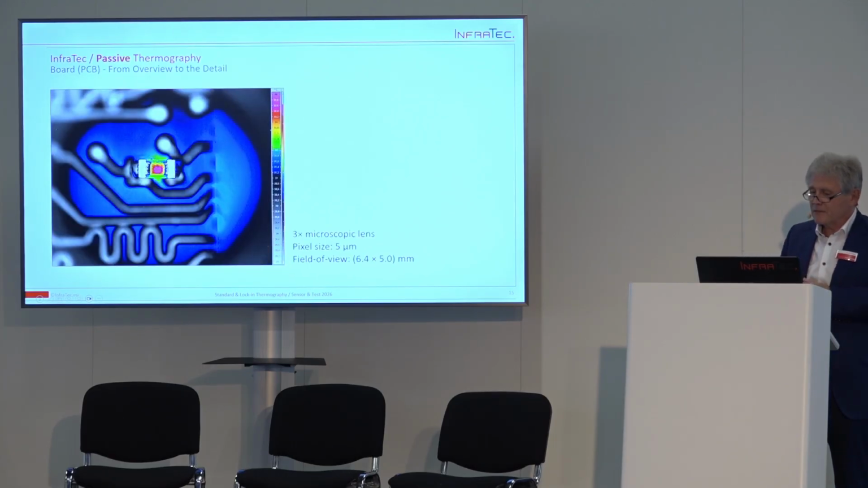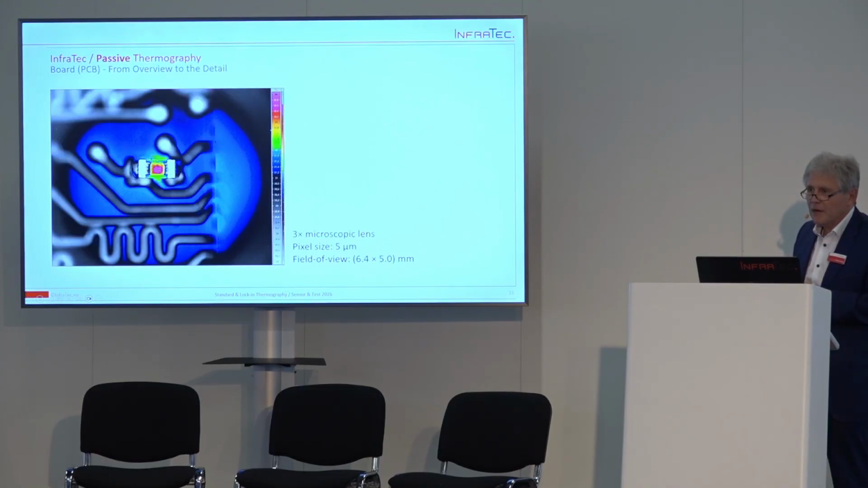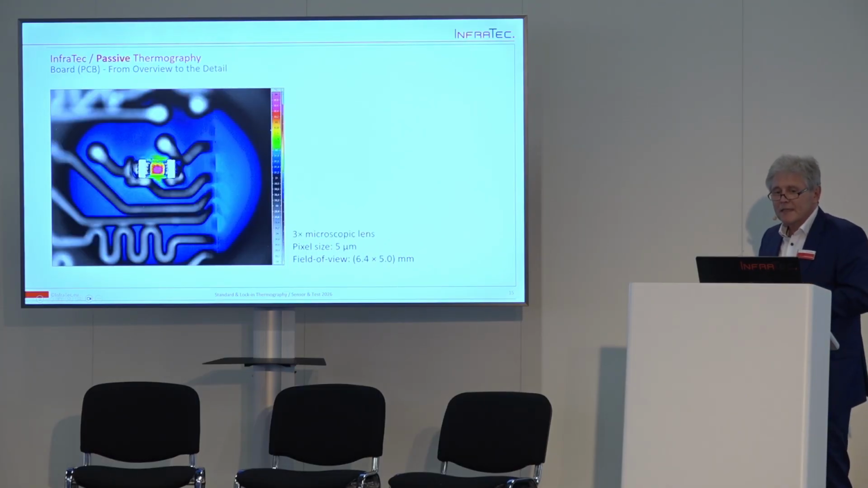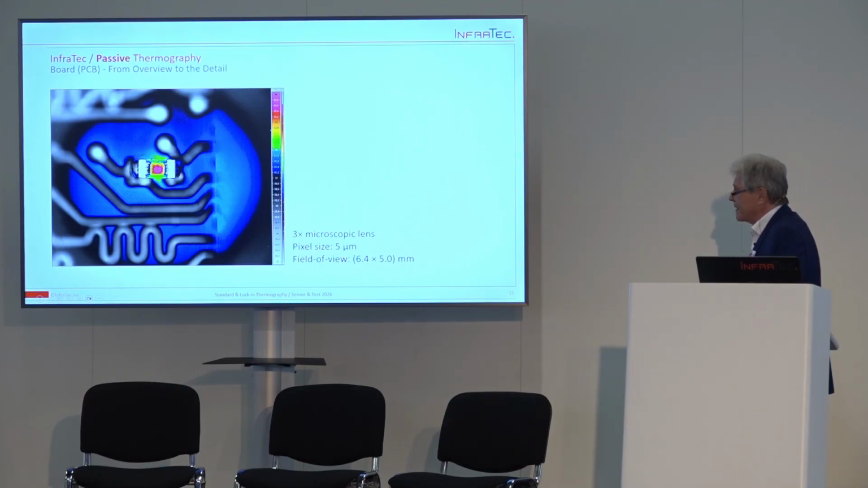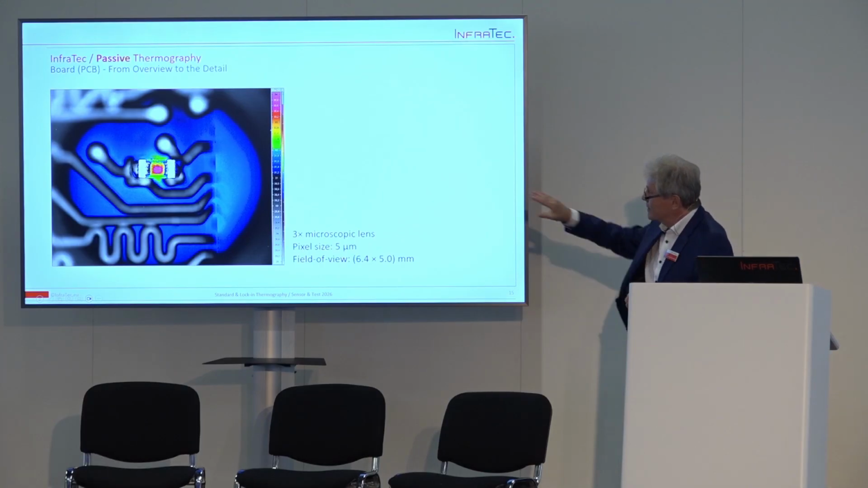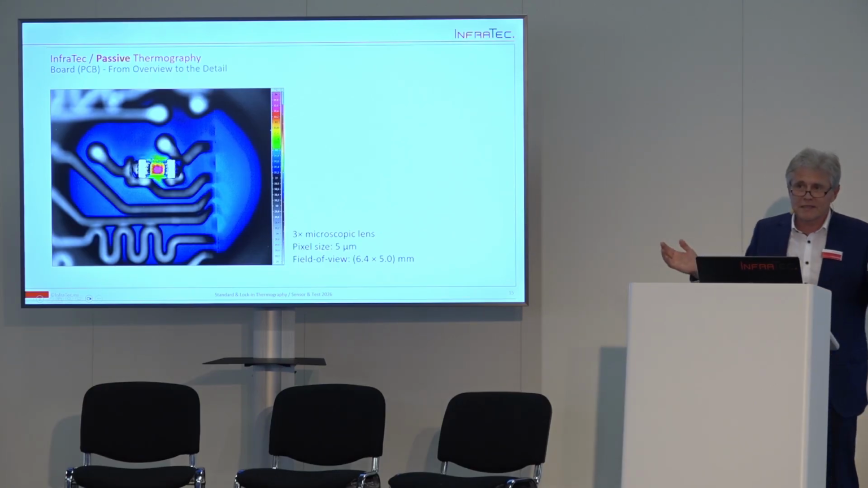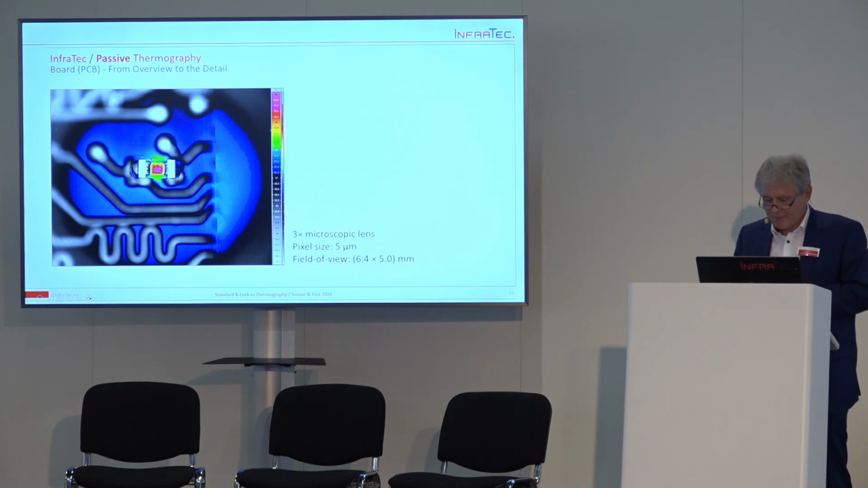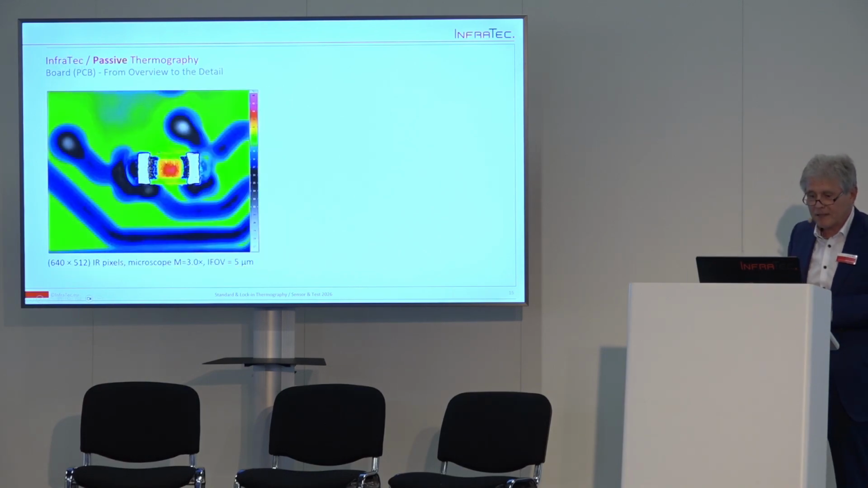Here's another part of it. Here's a small resistor. Here's an image with a microscope lens with magnification factor 3. Here you see an image with pixel size of 5 micrometers, field of view 6.4 by 5 millimeters. But it can be improved as well with the next step of microscope lens.